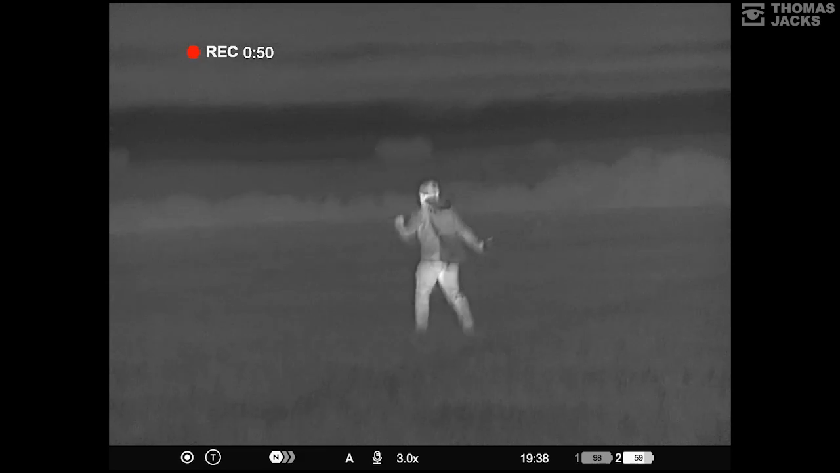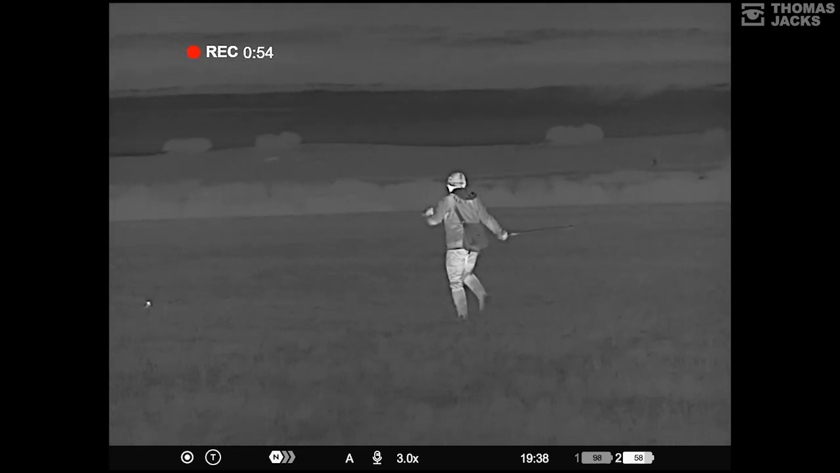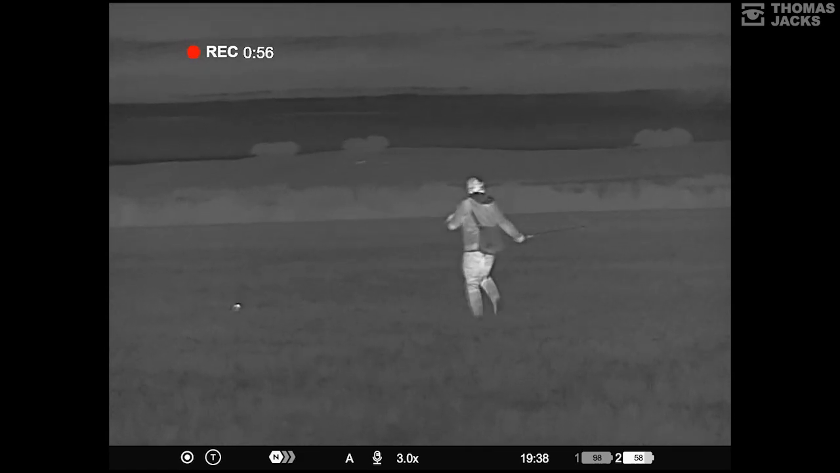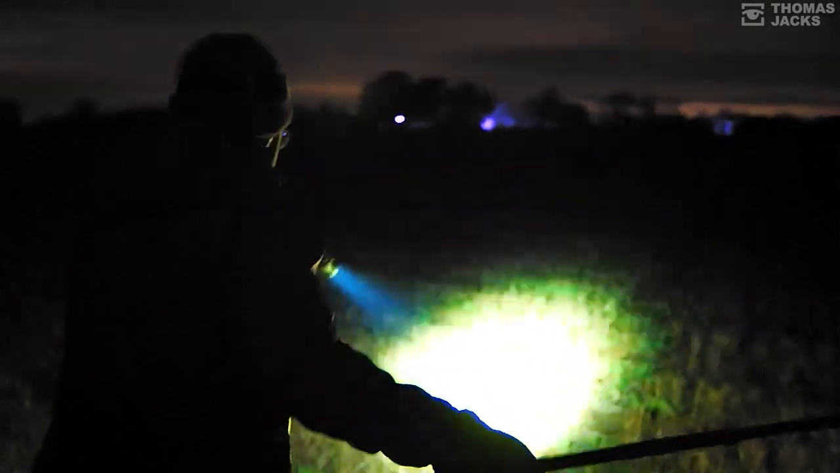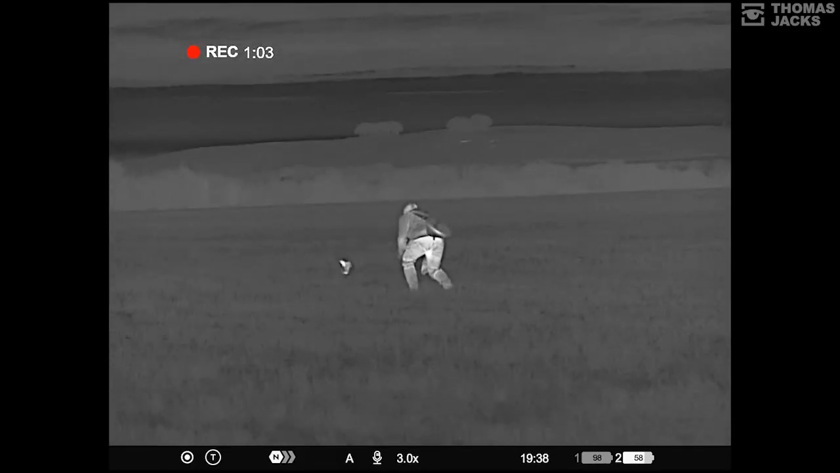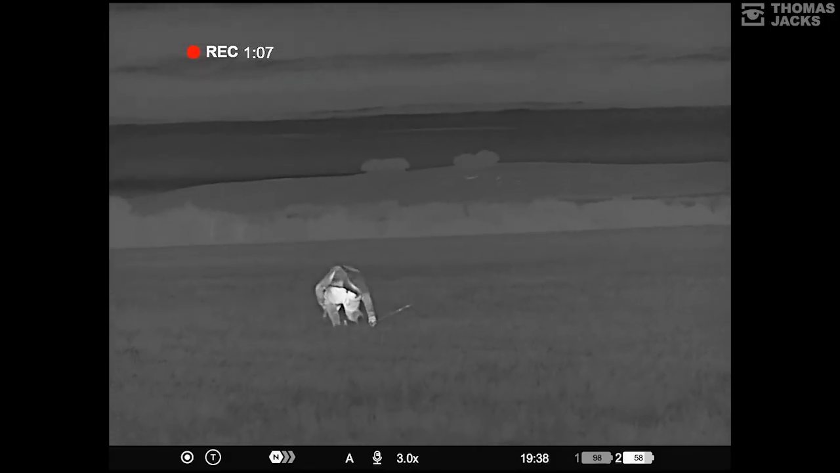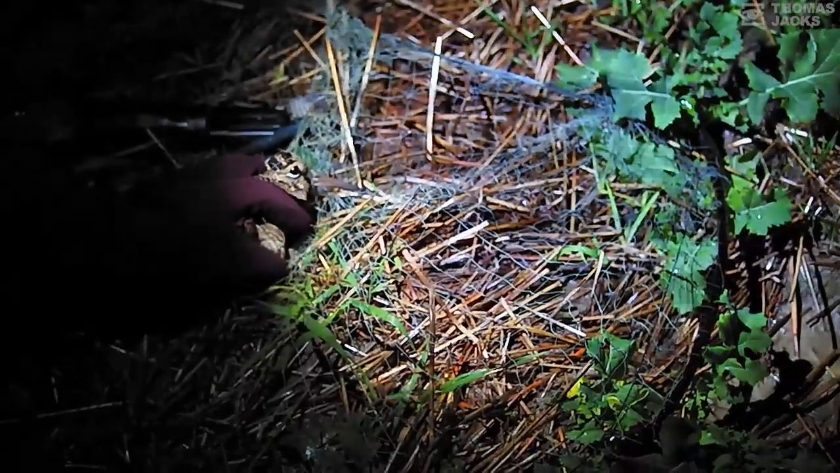But I catch about, and it varies night to night, 1 in 5 on average. So you might be prepared that I'll go halfway and the bird will just fly. That happens. So the other night, I went out last week, and the first 10 I approached, they all flew. And it's like, why is that? You don't know why one night they're nervous, one night they're not. So you get a lot of these around here?